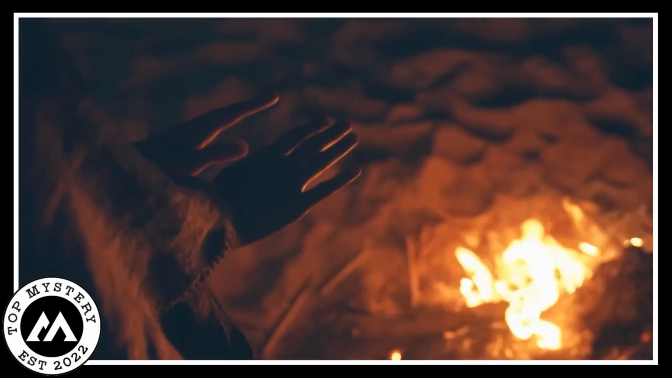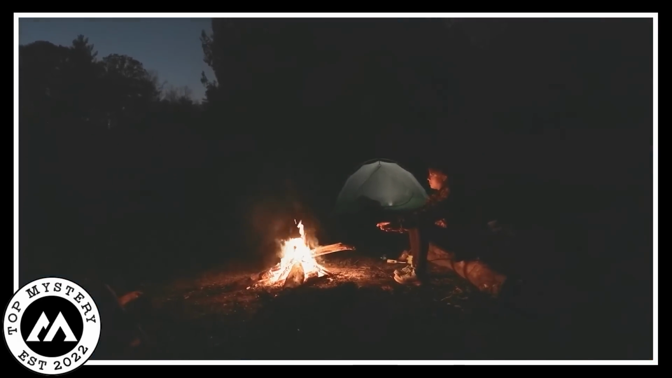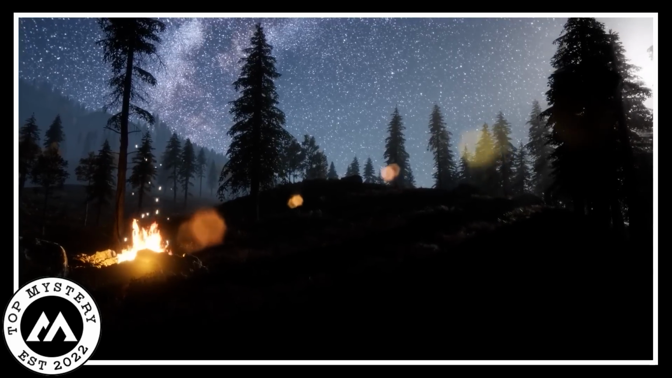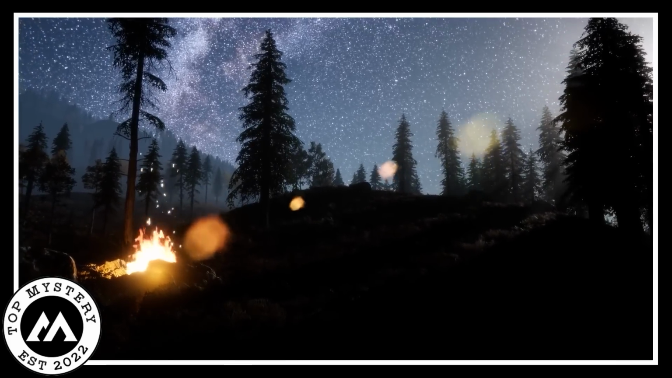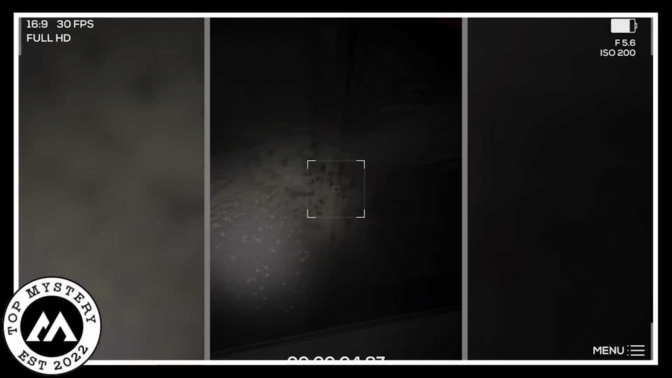Bugged-out camping adventure. In the wild forest, there was a man who decided to camp. He thought it would be fun to make a video and share his adventure. But oh dear, little did he know that the forest had a surprise for him. As he recorded his video, he noticed something strange happening outside his roof. The air was buzzing with clusters of bugs, tiny ones, big ones, all sorts of bugs.